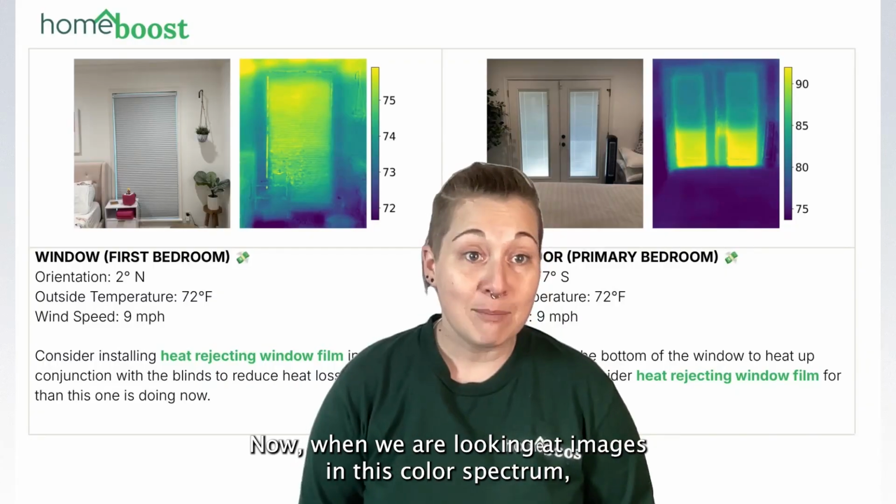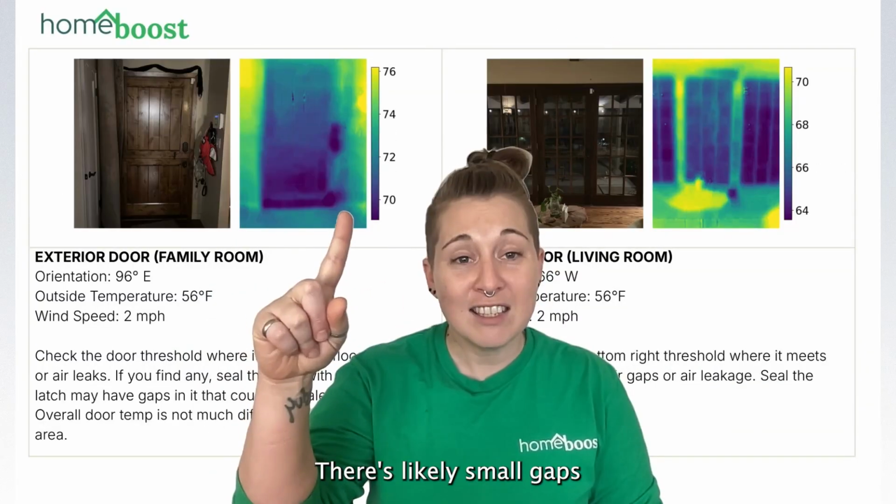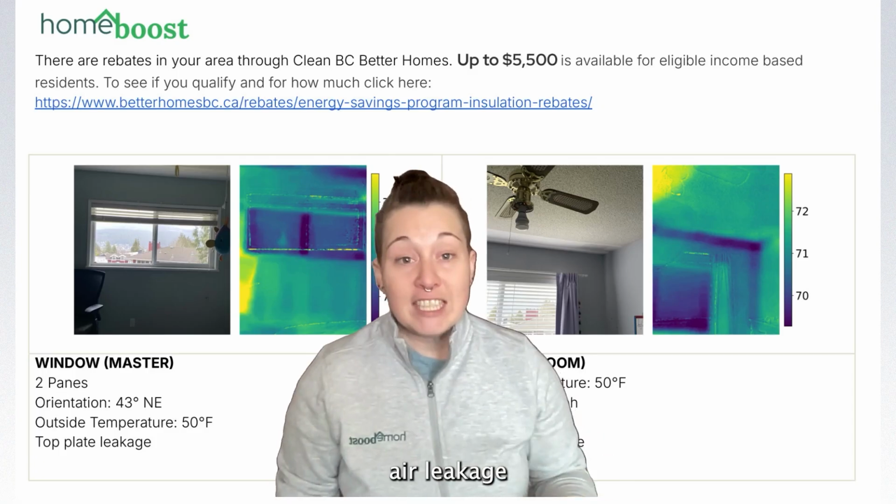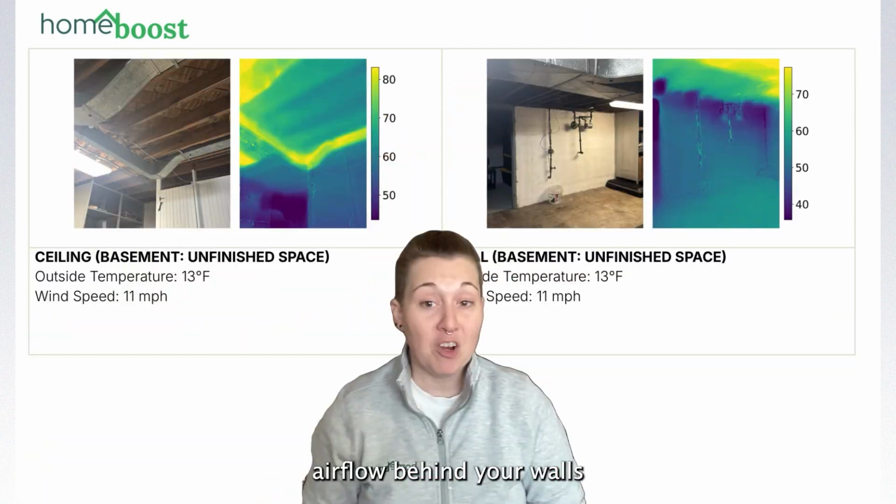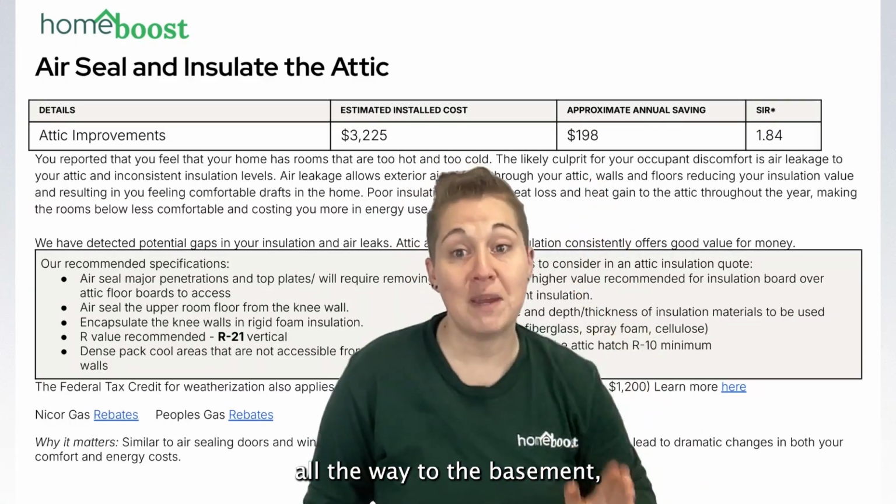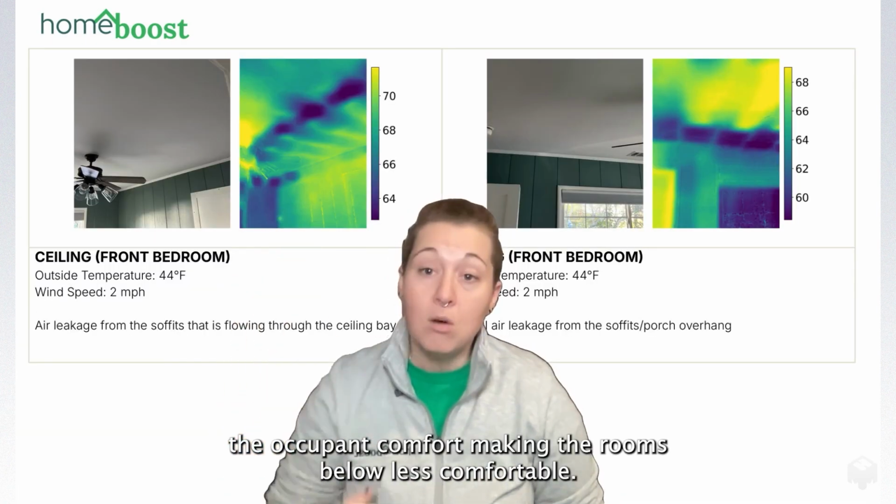Now, when we are looking at images in this color spectrum, yellow is hot and blue is cold. There are likely small air gaps and leaks, incidental airflow, air leakage, top plate leakage. The airflow behind your walls allows air to pass from the upper attics all the way to the basement, and this air gap affects occupant comfort, making the rooms below less comfortable.